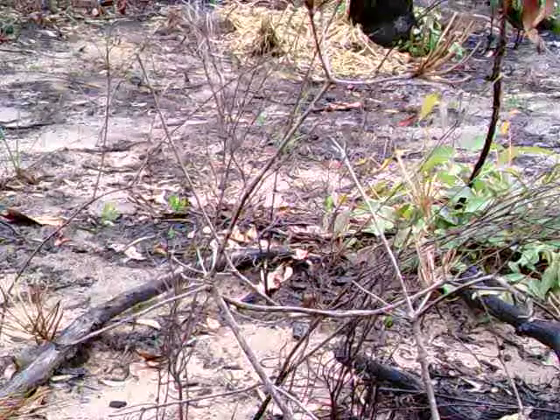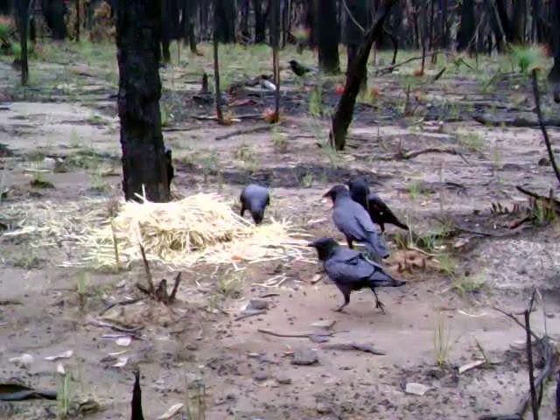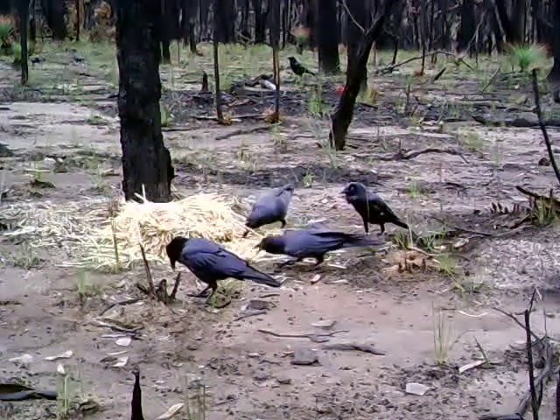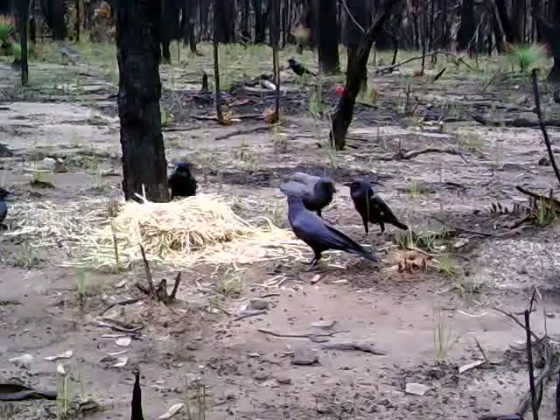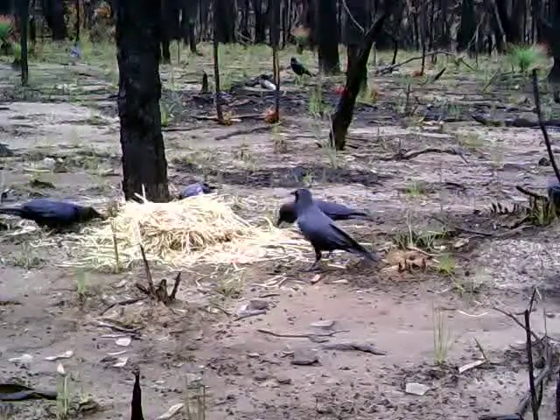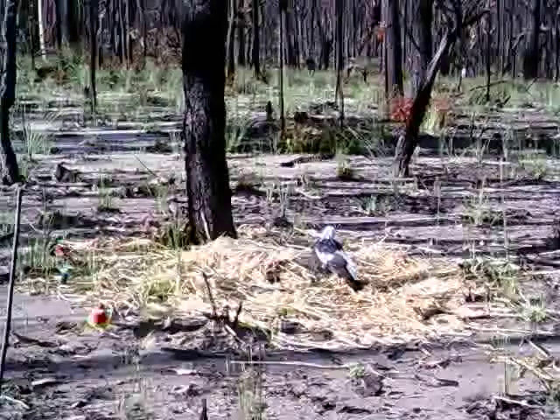And coming up next, we've got some ravens. So you can see there's a whole group of ravens. Those first few shots, the camera angle wasn't good. This camera angle is much better. I do apologise for that bad camera angle at the beginning. But yeah, these are ravens, so they're just there eating the food. People commonly call them crows, but they're actually ravens here.